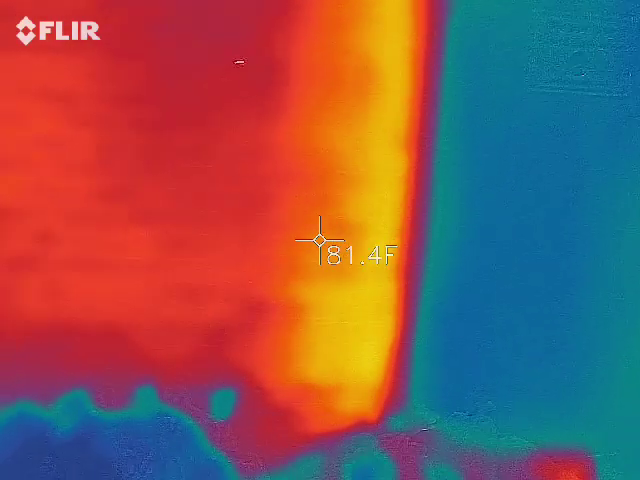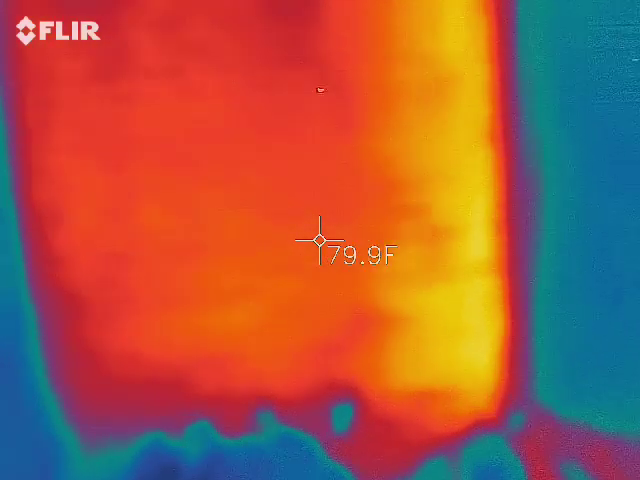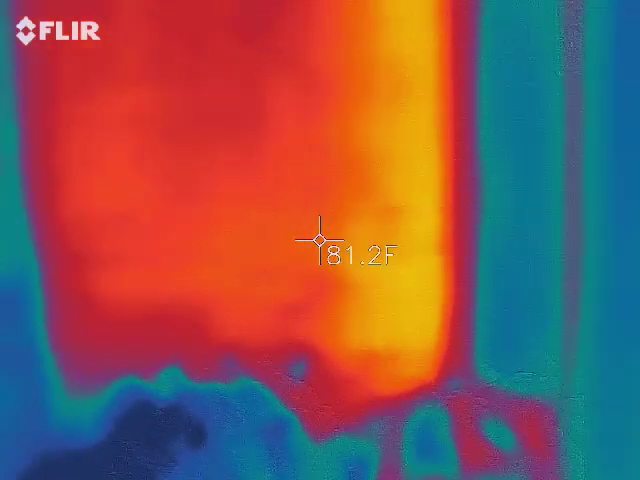73. 73. To a 79. Okay, so again, about a 5 to 6 degree difference. Yeah. So if yours starts to drop and hers doesn't, you obviously know if you go past her temperature, you guys have something going on.